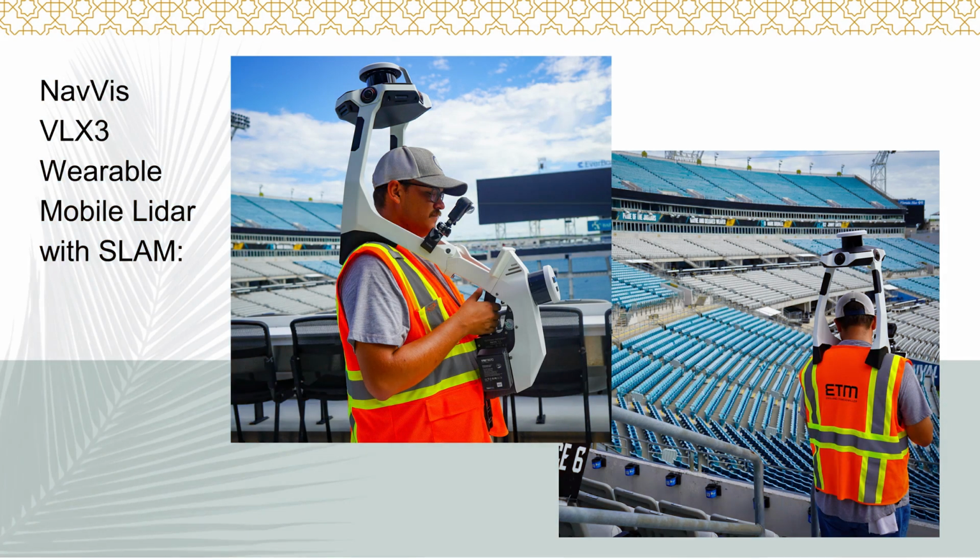Now, I'd mentioned the wearable mobile LiDAR, so this is it. This is the NavVis VLX3 wearable mobile with SLAM. Up on the top halo there, it looks like a little puck. That's one of the LiDAR units. Then on the breastplate, you see a secondary one. So it's actually firing around one way, and then it also is firing vertically as well. So you're picking up things on the sides as well.